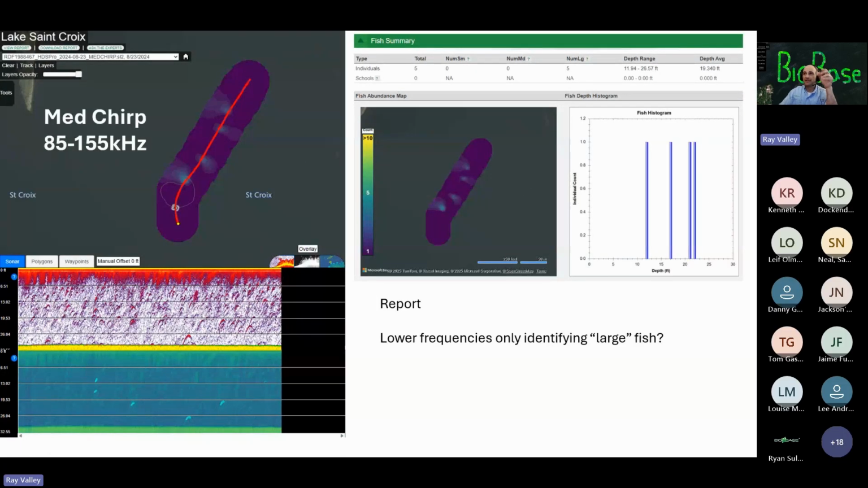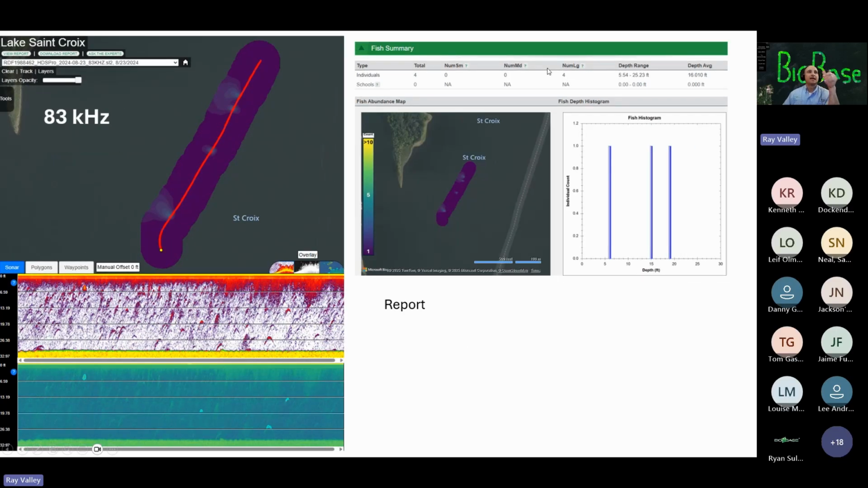Medium chirp, and that's going the next notch down in frequency. Look at how much fewer detections there are, and it was only picking up the large fish in this case. And then here's 83, about the same as medium chirp. Again, only the larger fish.